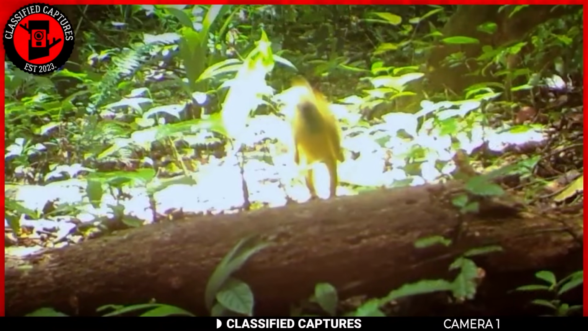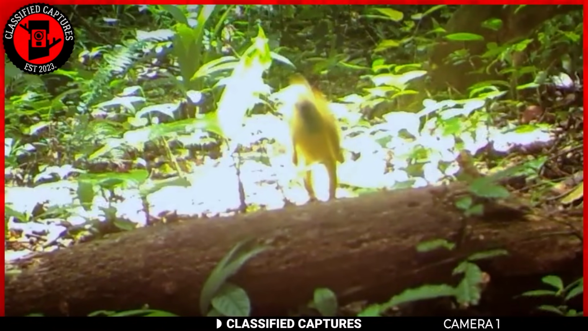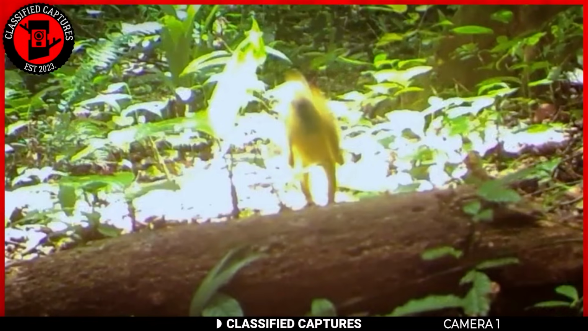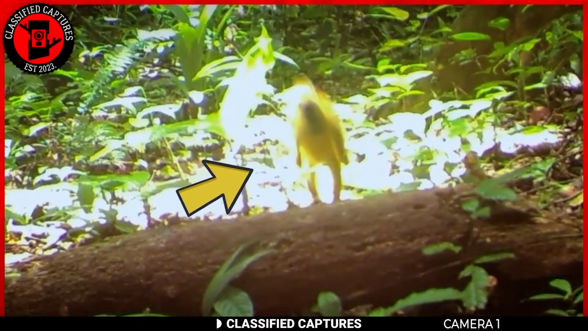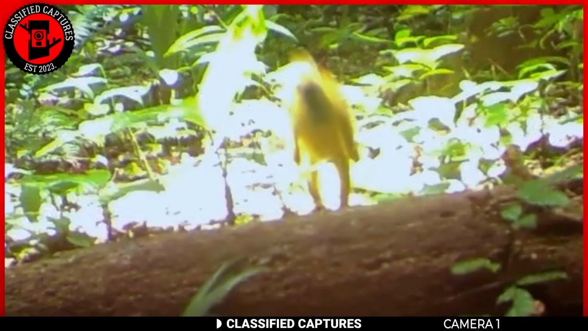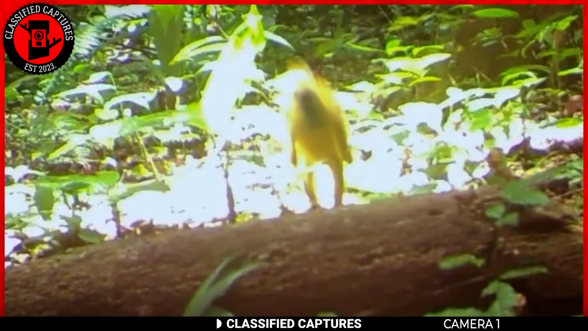When you tune your mind off it potentially being a bird, it appears to have the silhouette of a sloth, albeit a much smaller and yellowish one. As you can probably tell by now, we've no idea what we're dealing with, but that could also be because we have untrained eyes as far as wildlife is concerned.